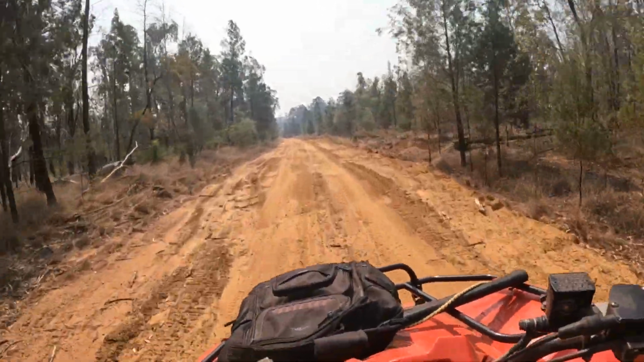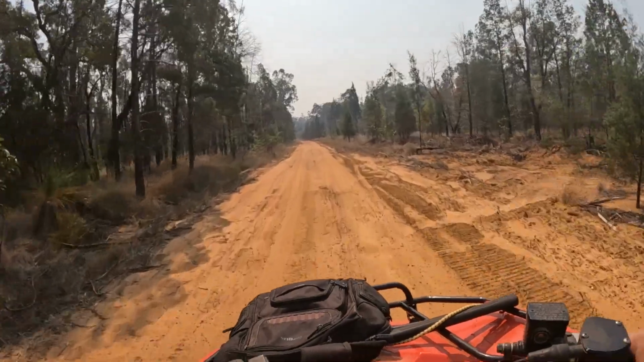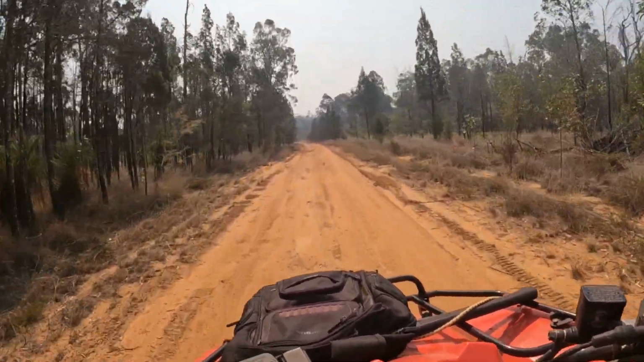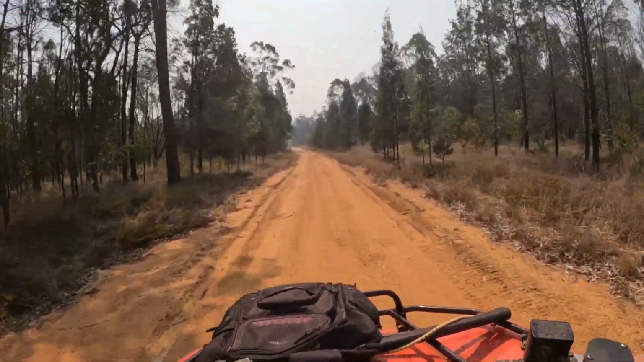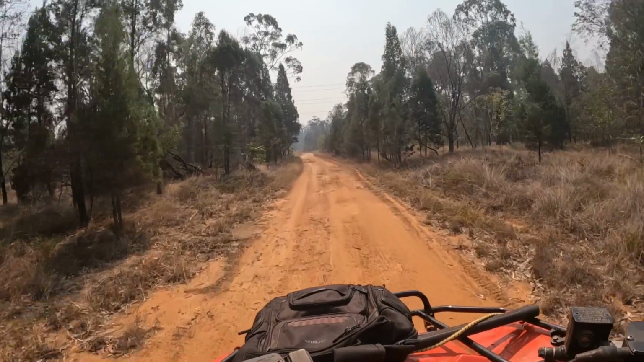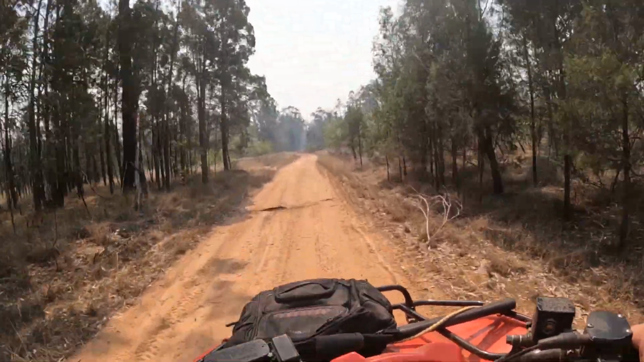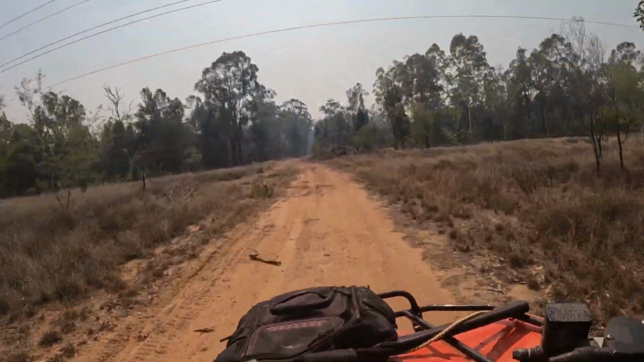All splashing around and everything. You should always do that. If you've got a four-wheel drive and you never take it four-wheel driving, you need to put it into four-wheel drive and just run it up and down the road, not too fast, just to spin the front gears in the front diff, so that it gets a bit of a splash.